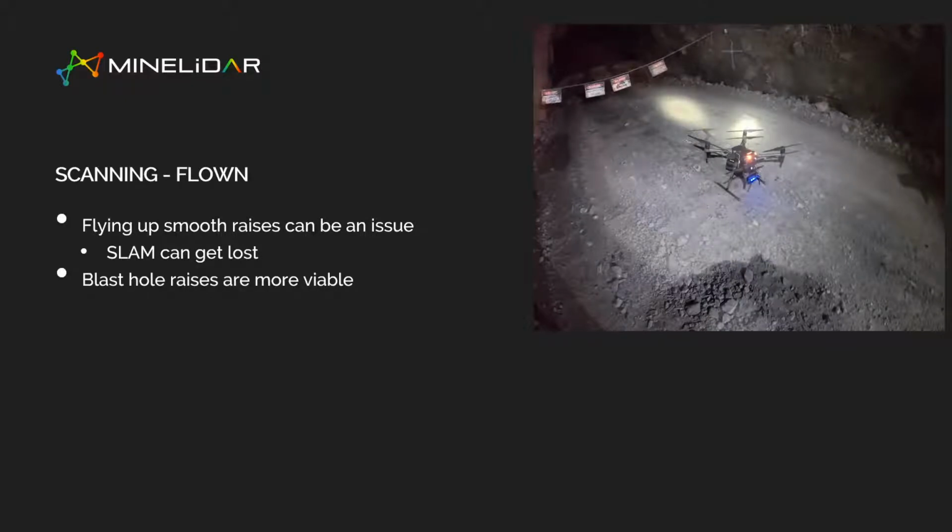Flying is possible. The issue with flying up raises at the moment with SLAM-based LiDARs, especially when they're particularly smooth, is that they tend to get lost in the shaft, because in order to determine its location, it needs features that it can see.